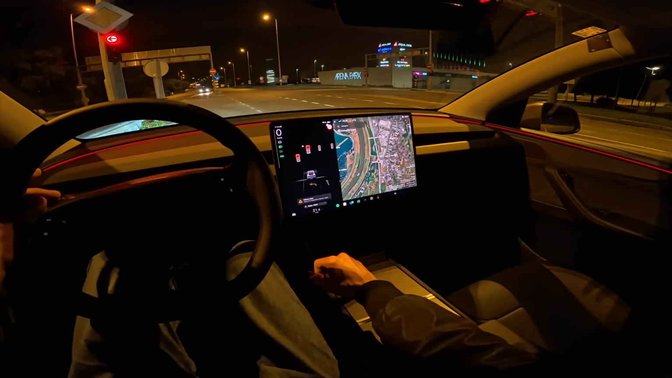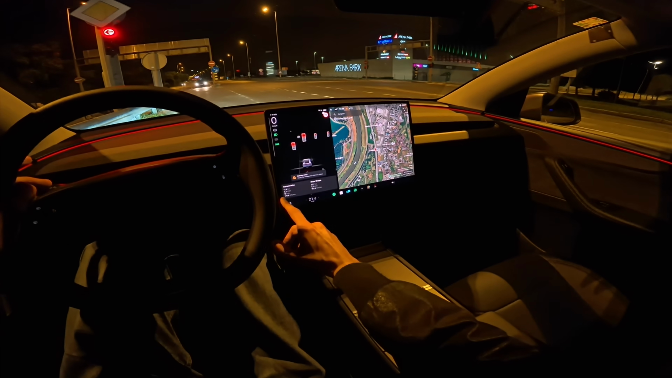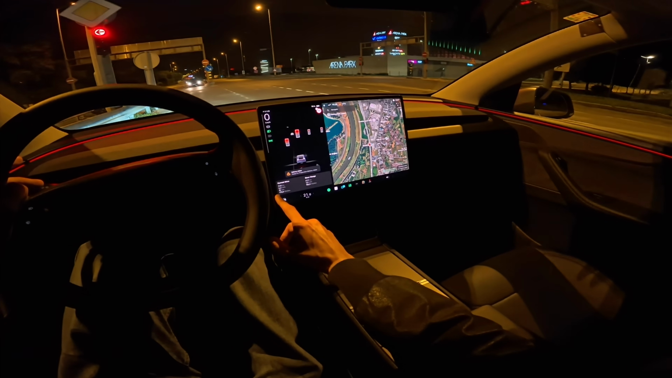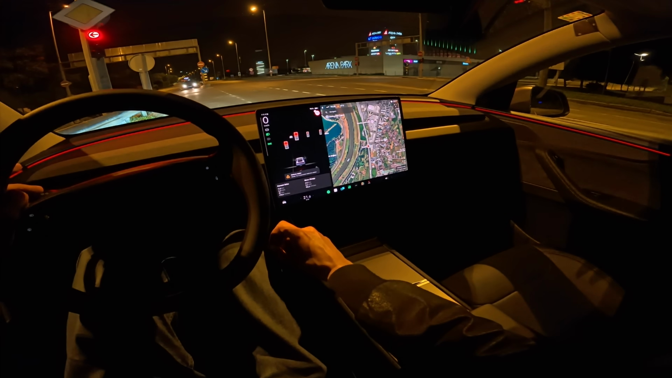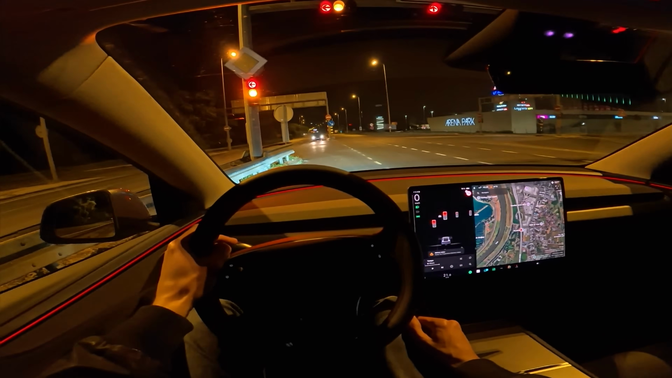So yeah, this drive, my power consumption is 18. Okay, we're on the highway, so still not bad. Again, my lowest was 13.